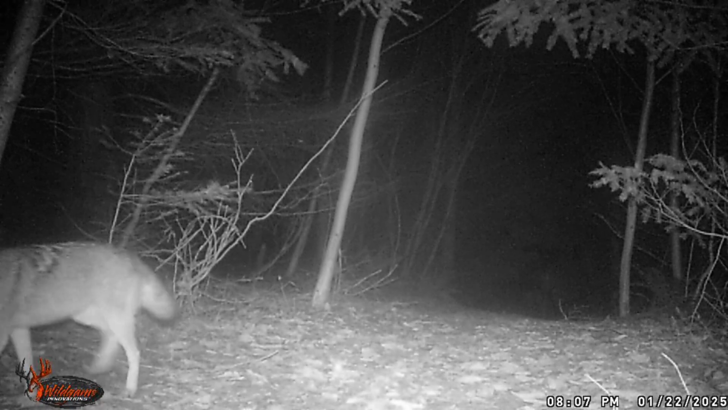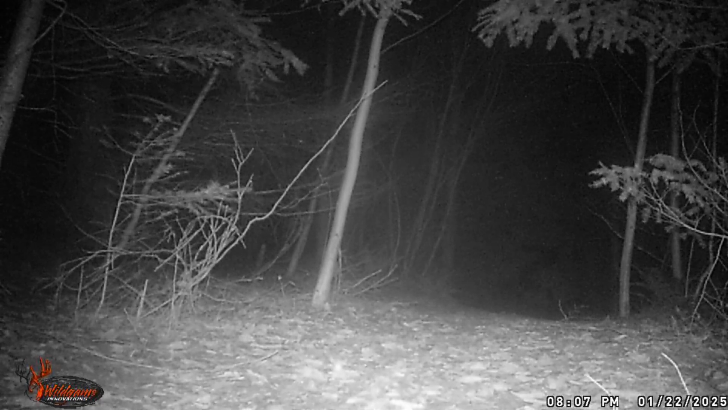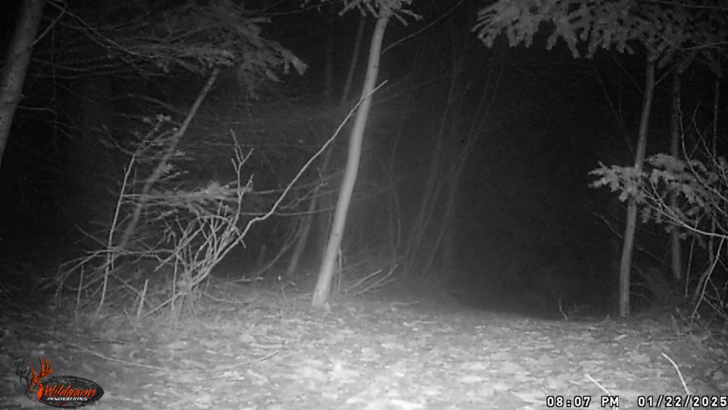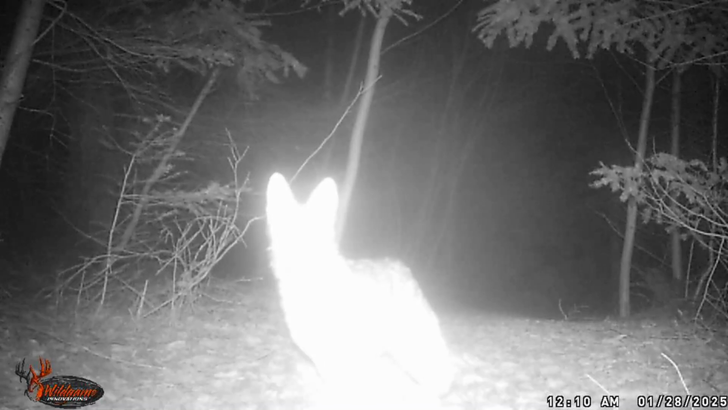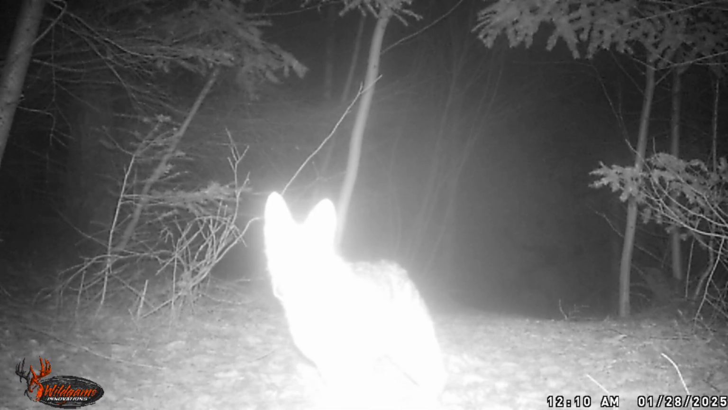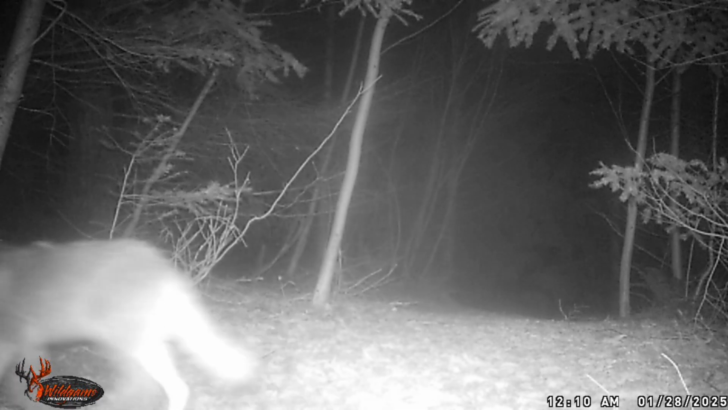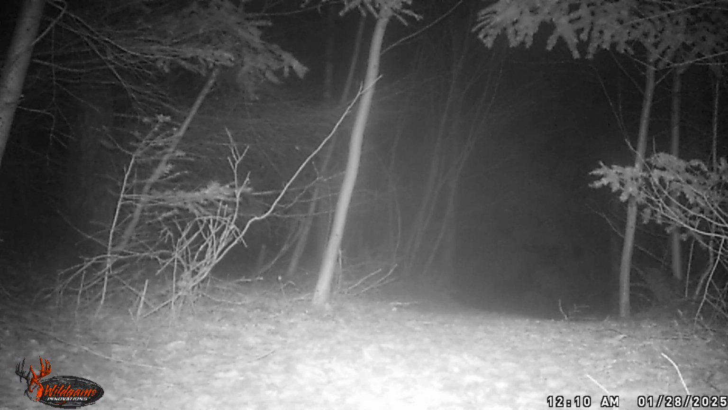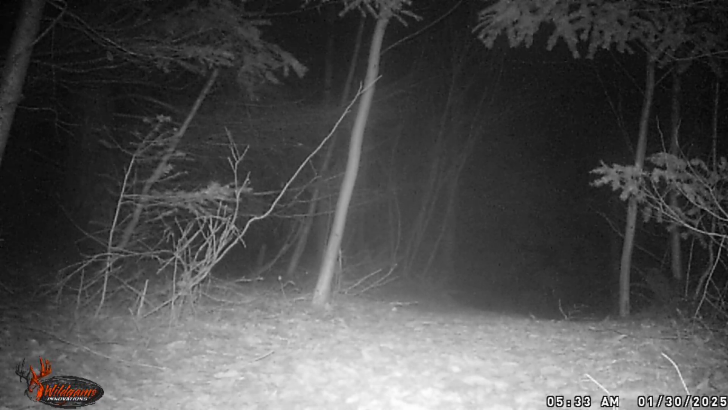Alright, and then just another coyote passing through Forgotten Trail here on the end of January. So this next one is just a coyote taking a selfie, over there at Forgotten Trail. Now the light of the camera was really bright here, so you could barely see his face, but yeah, he was posing for the camera. We always like those. And caught another coyote passing through on Forgotten Trail.